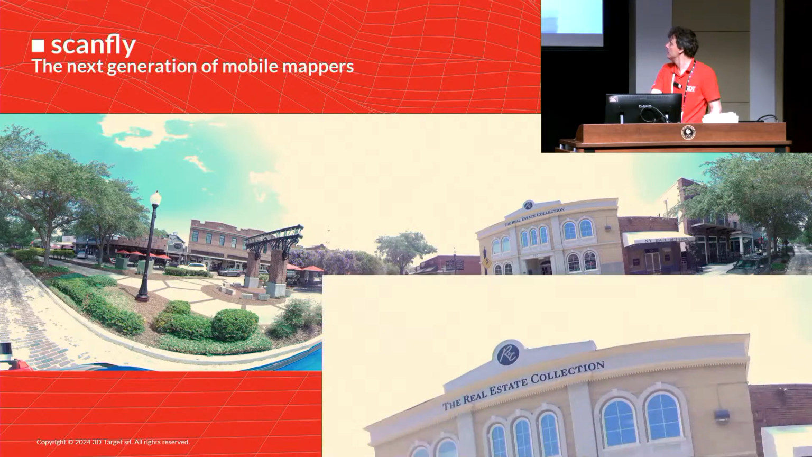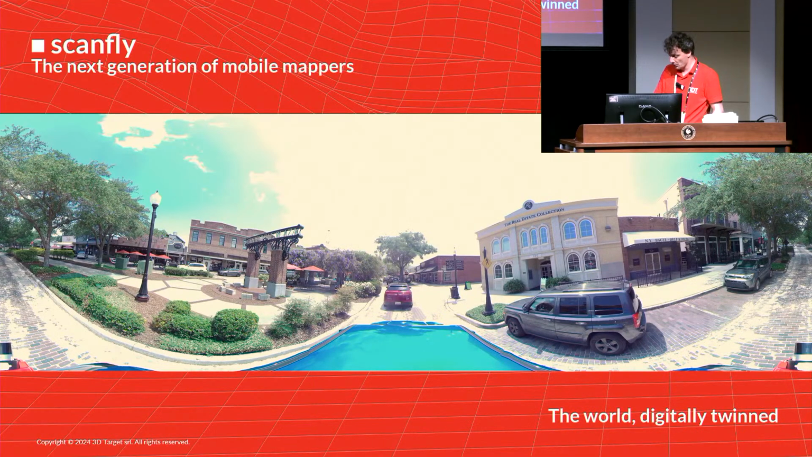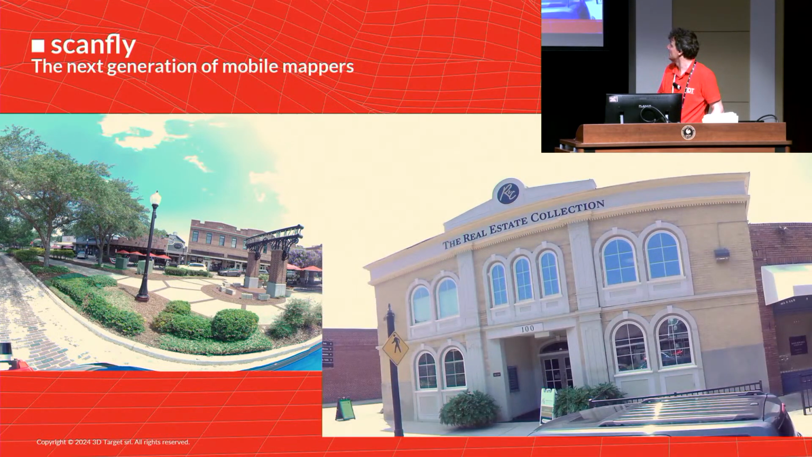But this is the resolution we got. It's a 60 megapixel 360 camera, so it's quite good. And with those images, we can colorize the point cloud and generate full 3D RGB data.